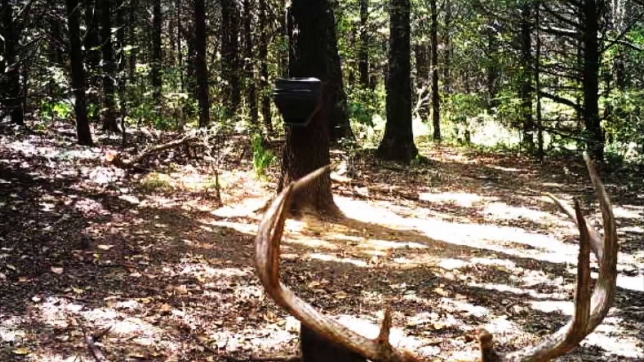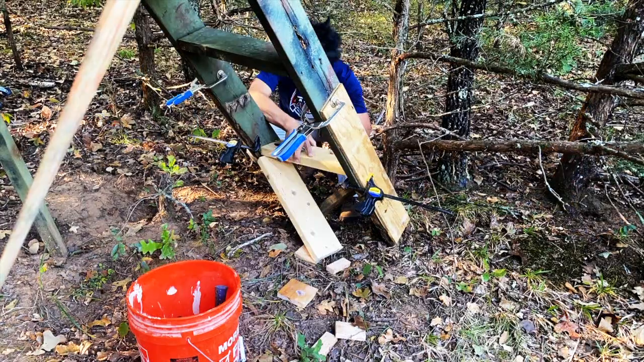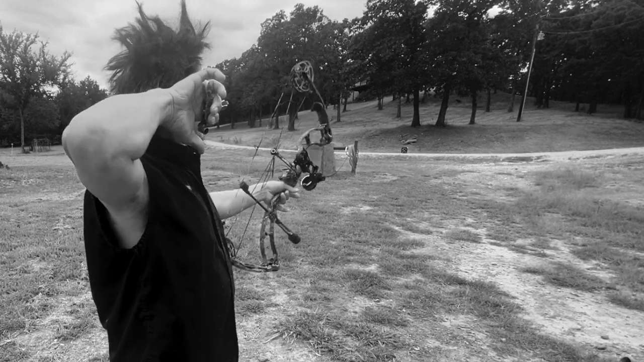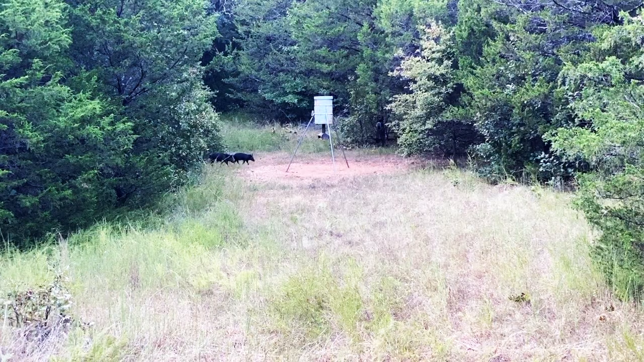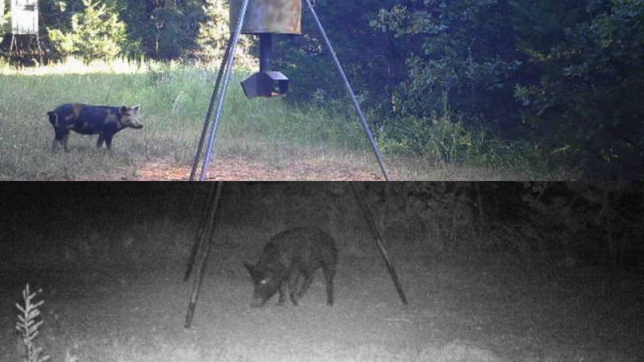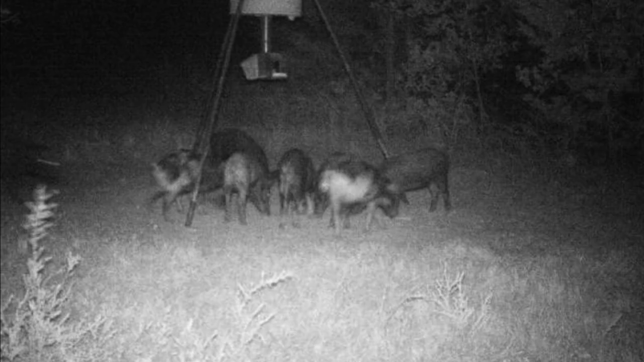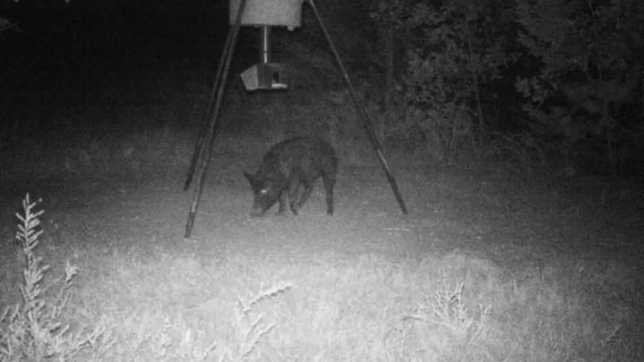Archery season in Texas starts in 2 weeks. I have a few projects on the property to finish before we start slinging arrows. On the hog hunting end, I'm targeting 2 specific hogs. The first is a lone boar. His general pattern is to let the sounder move in. After they depart, he moves in by himself.